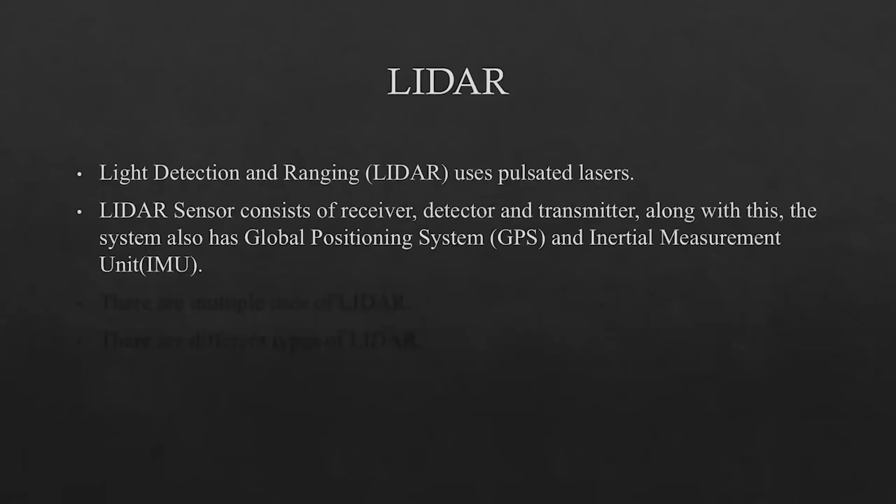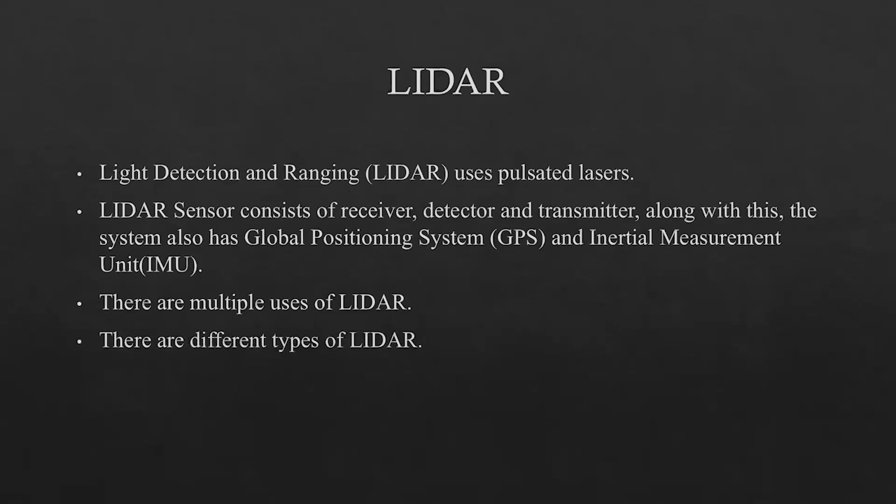So what is a LiDAR sensor? A LiDAR sensor is made up of a transmitter, receiver, and detector. Along with this, there is a global positioning system and also an inertial measurement unit. There are multiple uses of LiDAR, including mapping and surveying, environmental monitoring, detection and documentation of archaeological sites, etc. And there are different types of LiDAR, like airborne LiDAR, topographic, bathymetric, terrestrial, mobile, and photon counting LiDAR.